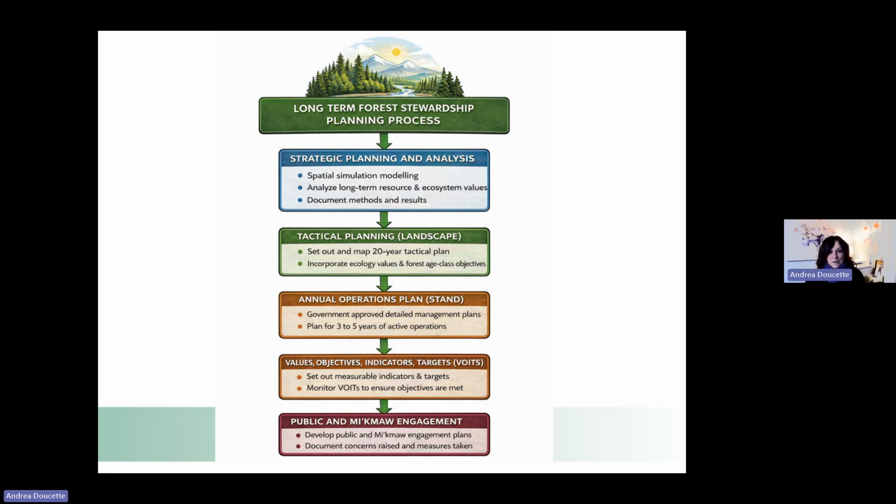So we put all those goals and objectives into a simulation model, and then that gets fine-tuned down into a 20-year landscape plan. The 20-year plan starts to really map out spatially where we think we'll be managing the forest over the next 20-year period. And then from there, we create an annual operating plan, which is right down to the stand level.